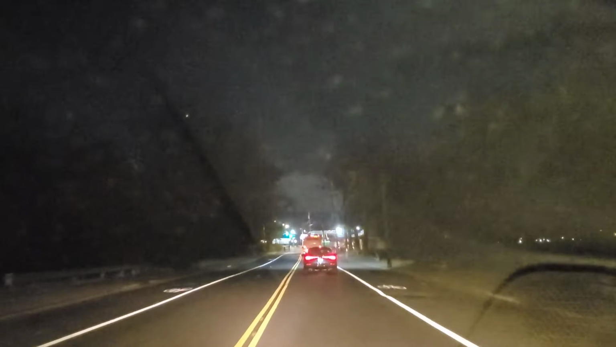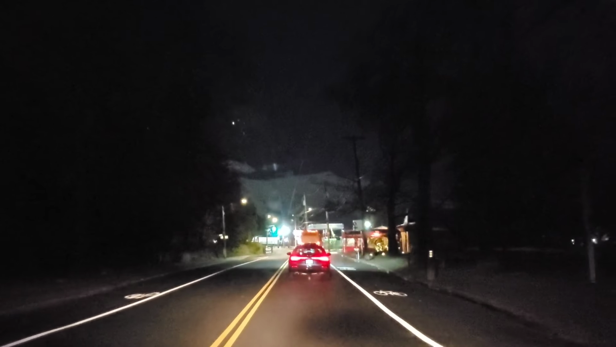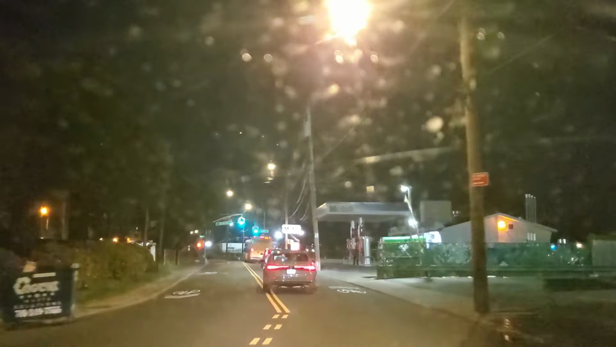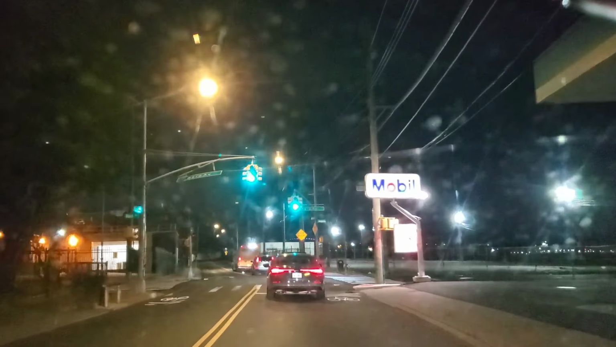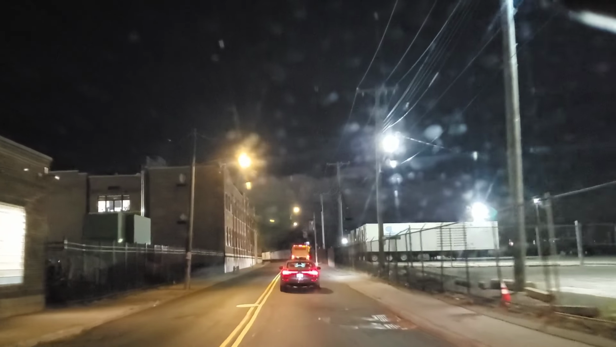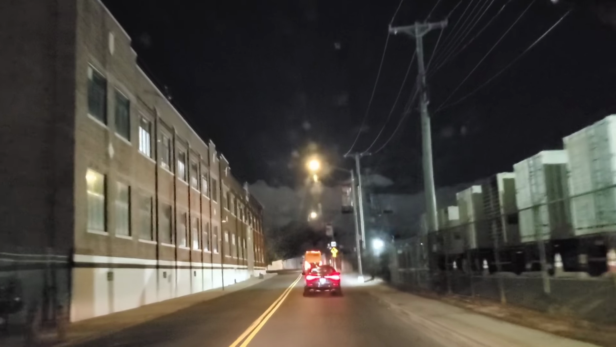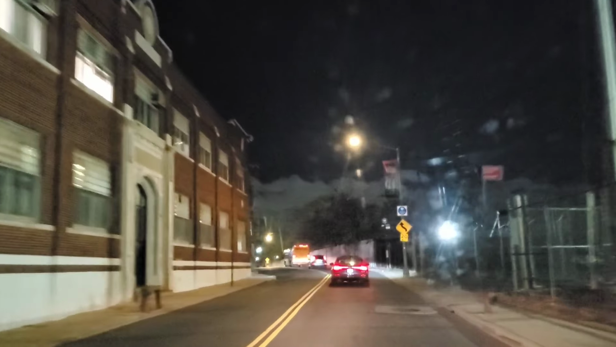This is the Arthur Kill on the left of us. All right, hear that wind. Phone company on the left.